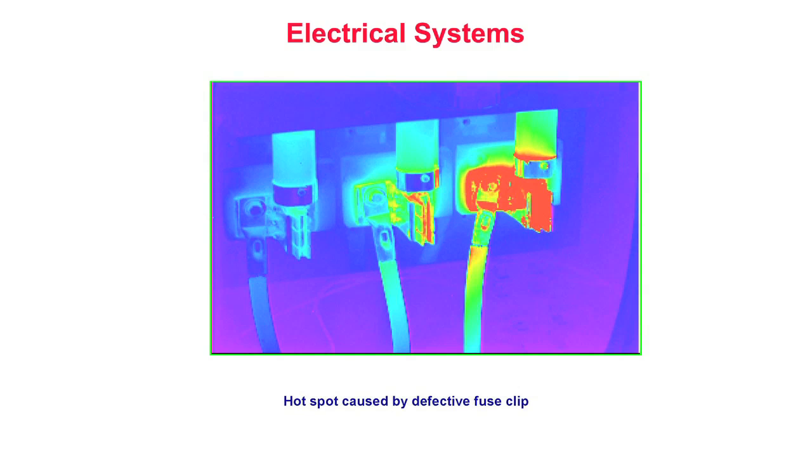Performed annually as part of a preventive maintenance program, thermal imaging can quickly detect evidence of latent failures such as loose connections, overloaded circuits, unbalanced loads, and faulty equipment. Combined with timely, effective repairs, infrared inspections can help to reduce unscheduled downtime and prevent catastrophic failures.